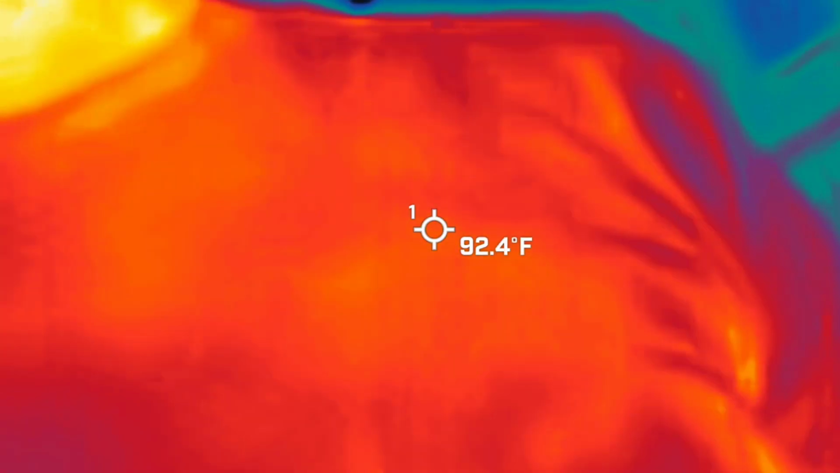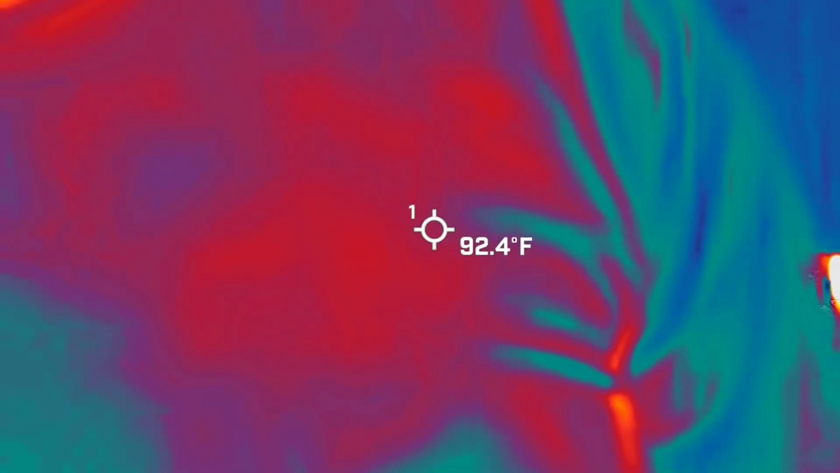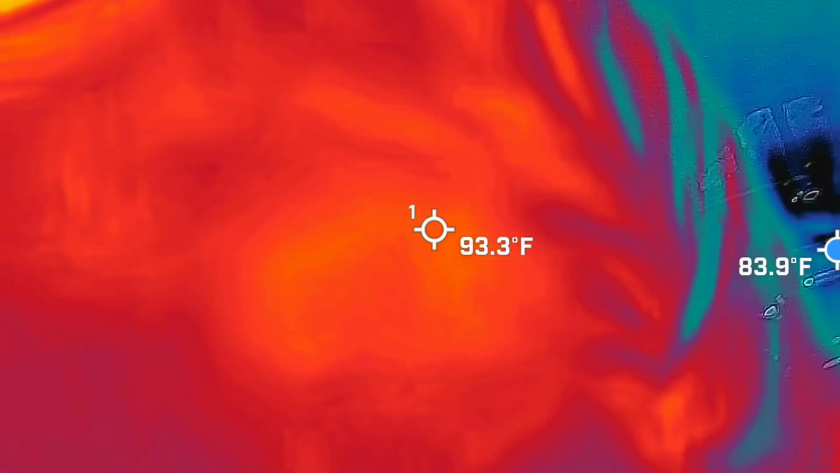So I'm going to, again, give the whole shtick with this guy. What I tell people is we're looking for blue and black, and that's the way I have it set up. This being set up for ghost hunting, I also have a blue dot bouncing around the screen. That blue dot shows you the coldest spot in the frame at that particular moment.